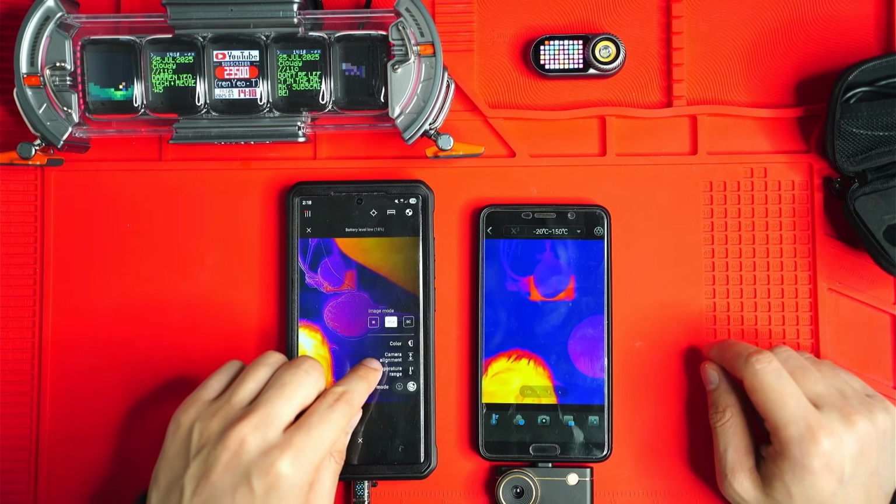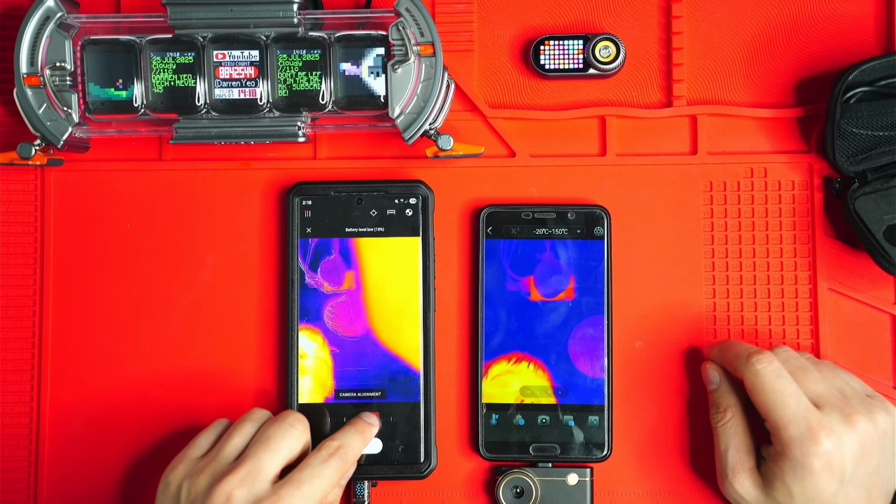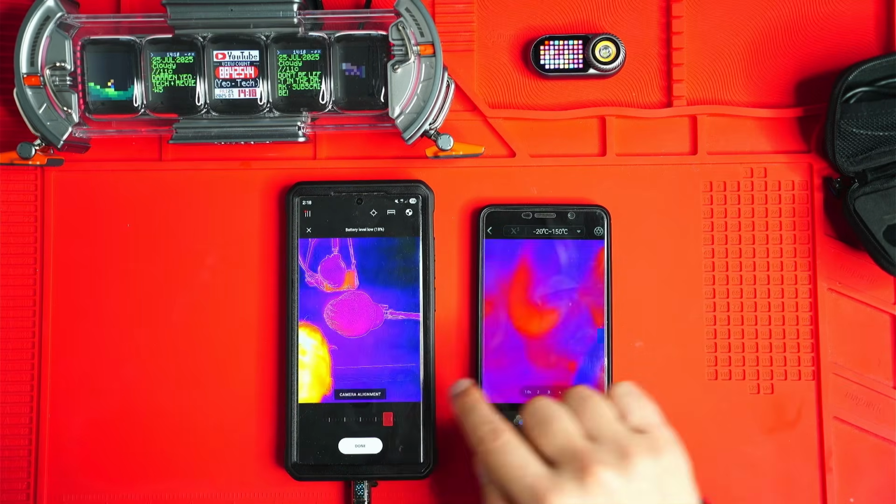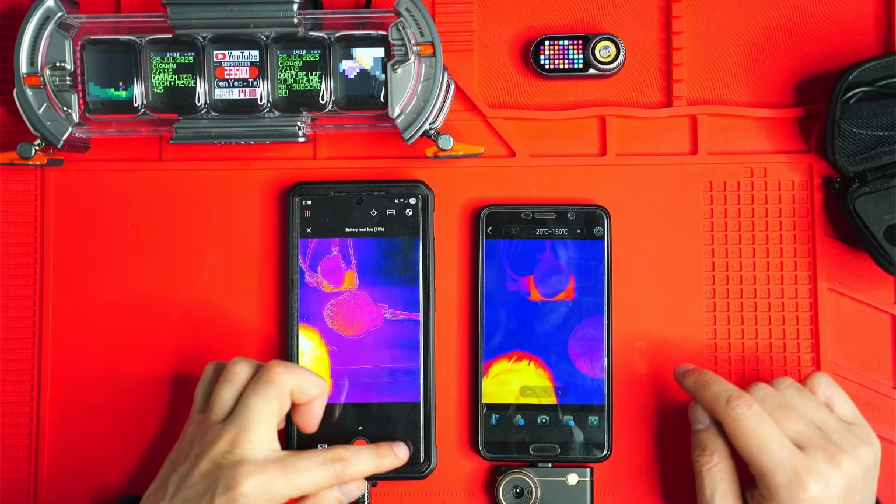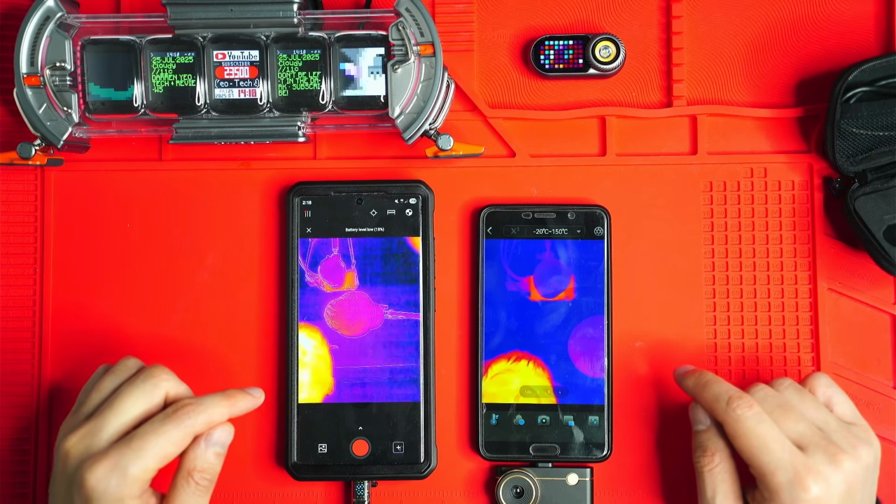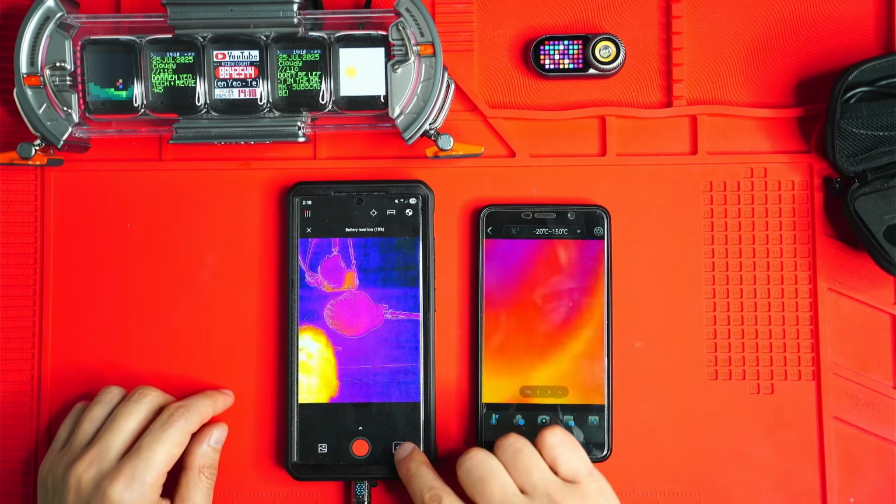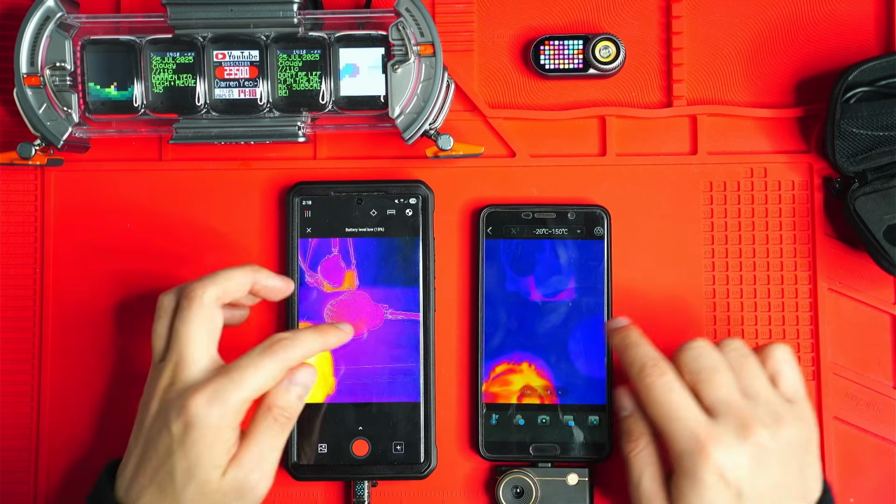Let's have a look. What do you have here? Camera alignment. Okay, well, I won't go into that, but basically that aligns the MSX overlay. So I just set that a little bit better, depending on whether the object you're looking at is further ahead. And there's also a quality mode, which for some reason just makes everything a bit pixelated. So I tend to use the high quality mode.